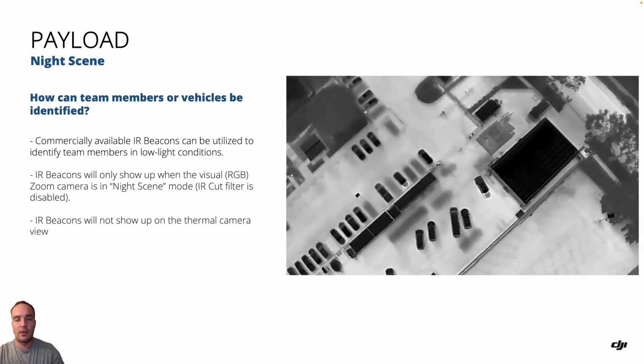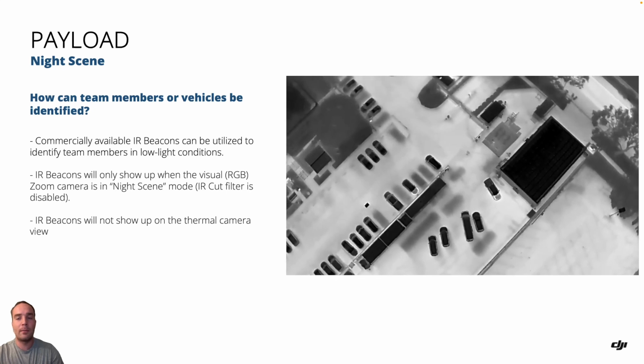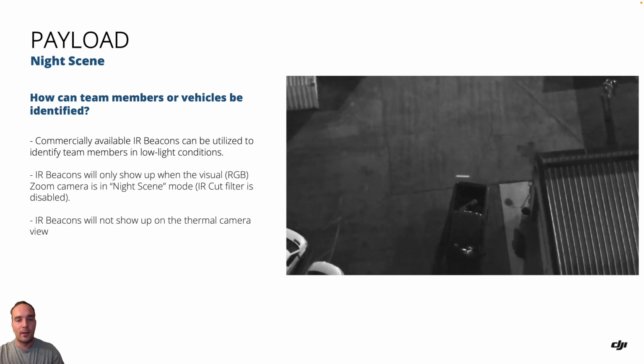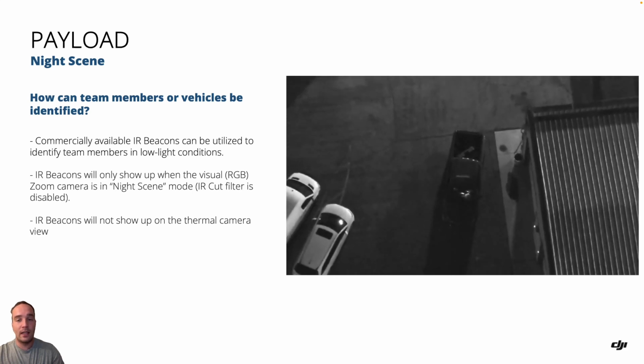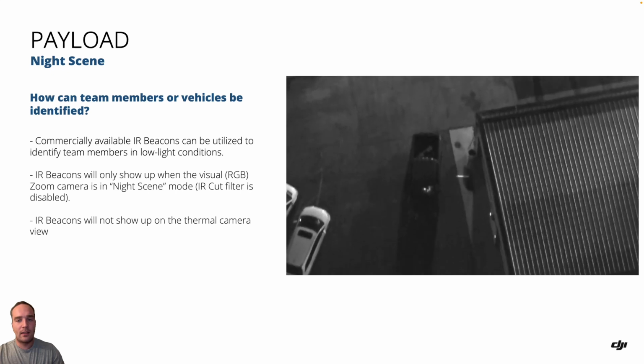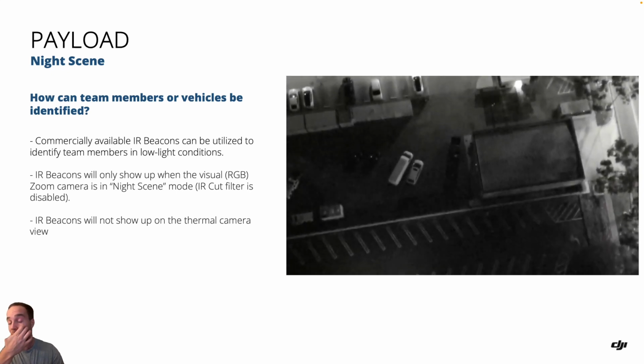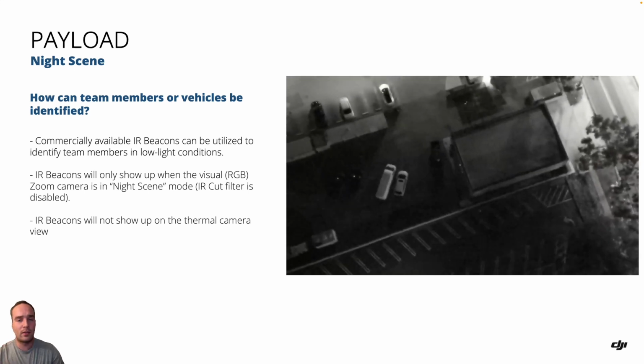So you can see we'll look around with the thermal camera, can't see anything here. But when we switch to the M30T zoom camera with the IR cut disabled, we're able to see that IR beacon. See it flash on the truck. When we zoom out to the wide camera with that M30T, we can no longer see it.